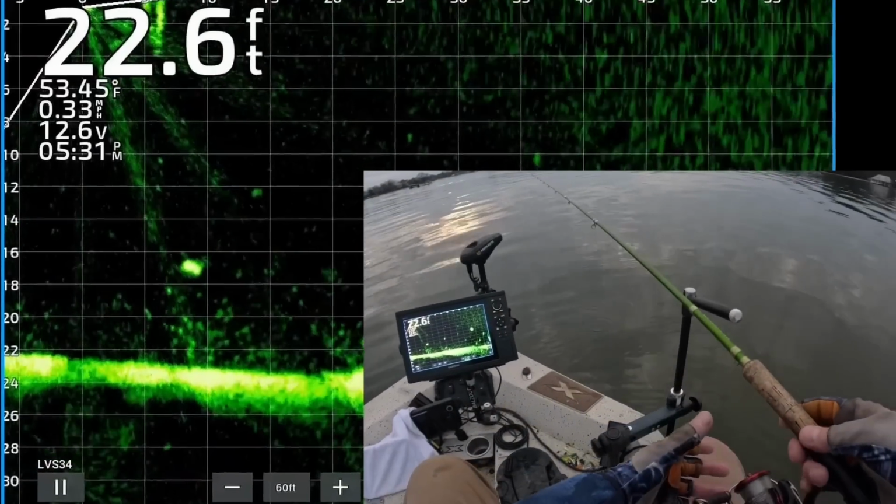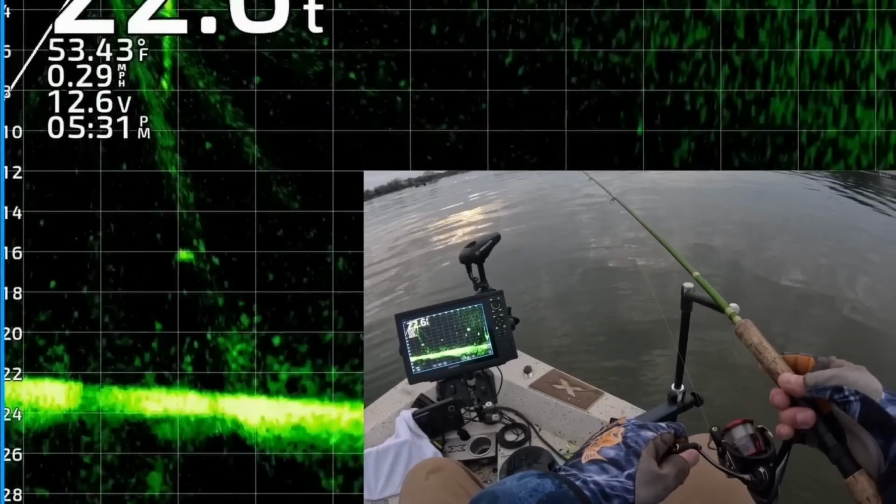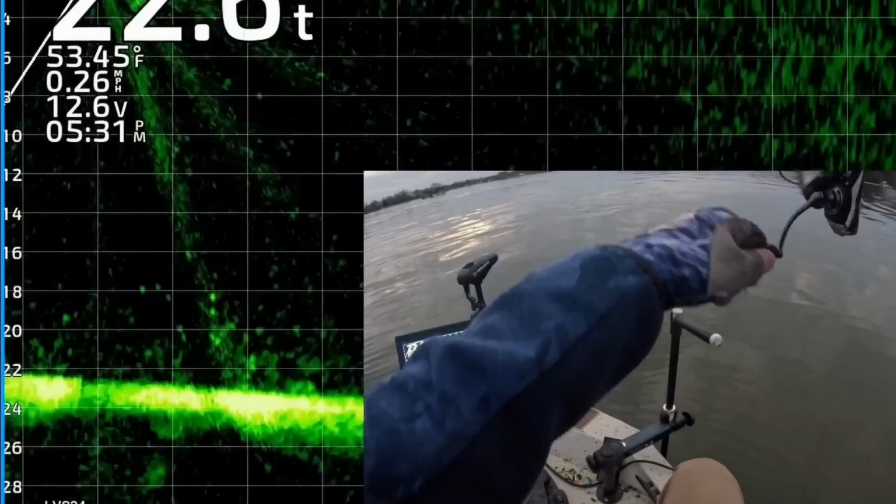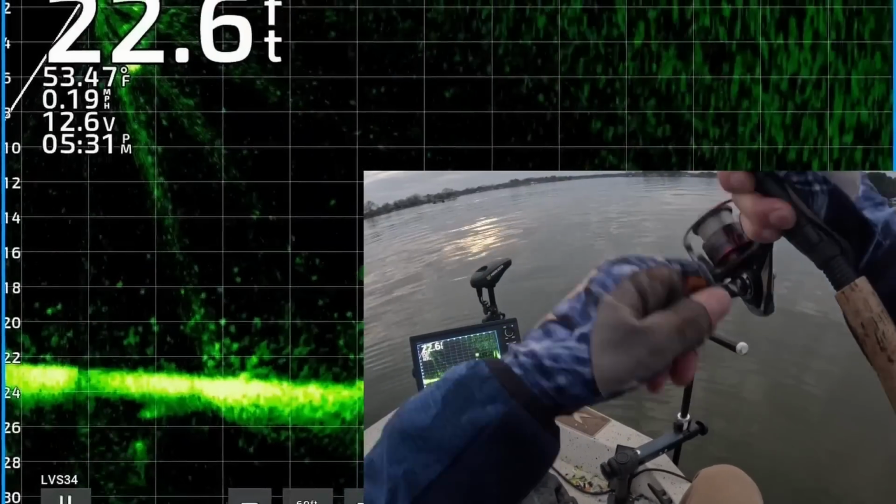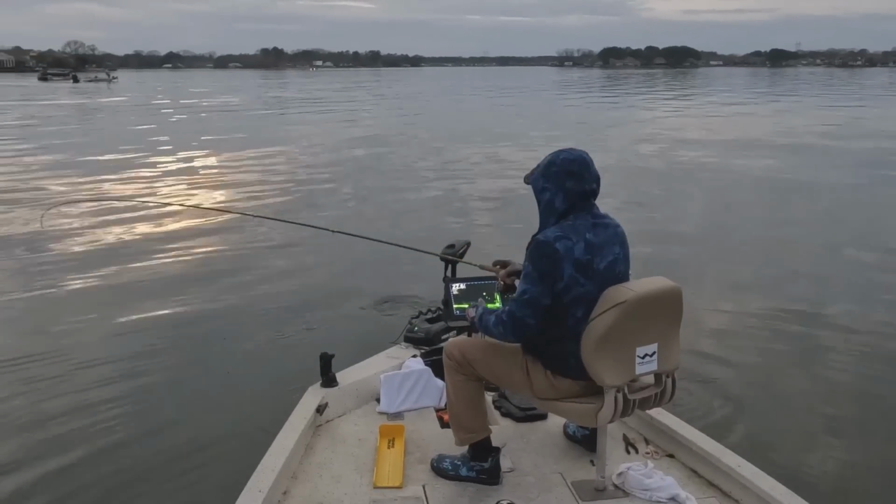I want to hurry up and cast it right back to it. That's a good drop. See if he'll eat it. You can barely see it. Got him right under the boat. 5:31. That's a good way to call it a night. That's the last fish of the night.